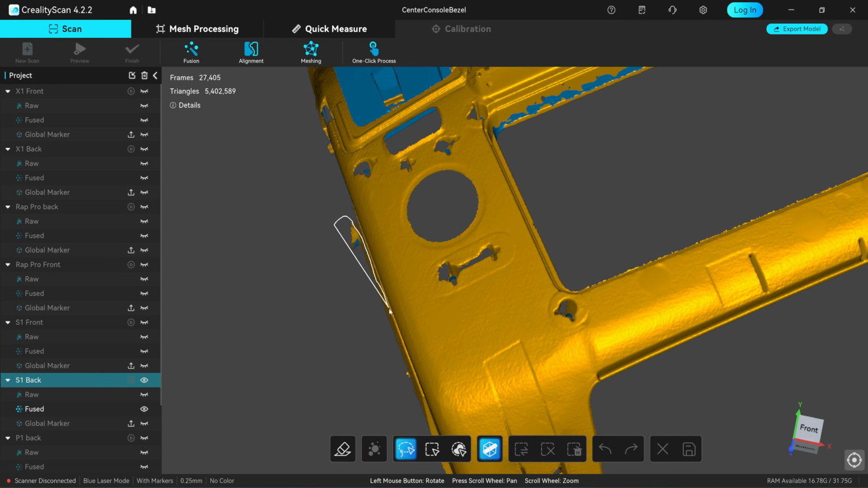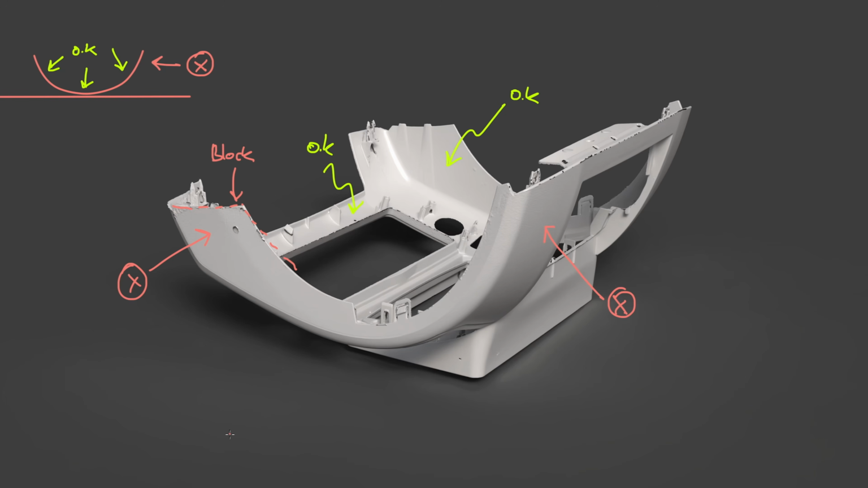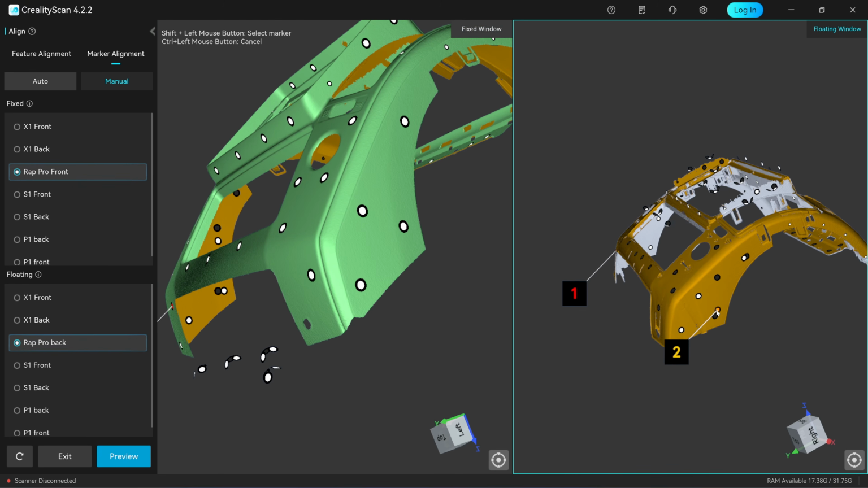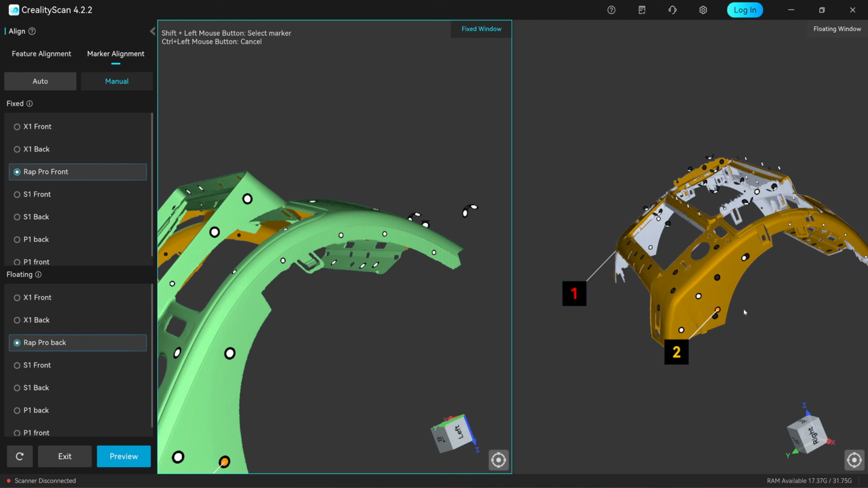That's why I won't be scanning any of the sidewalls in that orientation. So without overlapping sidewalls, how do you align the two scans? You can do it by using global marker scanning, relying on the markers attached to the sidewalls for alignment instead.